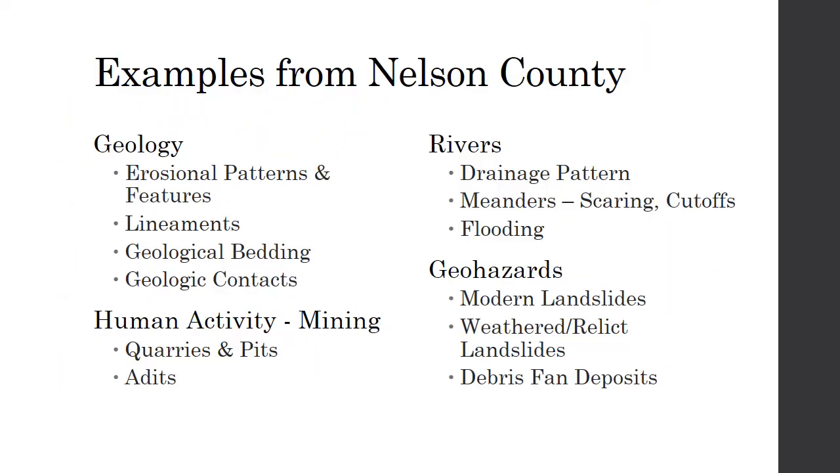So today we're going to talk about geology. We're going to talk about the erosional patterns and features in geological bedding and contacts that you can see from the LIDAR and compare them to the geological mapping that's already been done. We're going to look at some human activity, specifically in this case mining. There's a lot of different things I could walk you through, but I thought we'd stick in the geology time frame and look at mining, look at quarries and pits, and look at adits. Adits are mine openings that are horizontal into the Earth's surface.